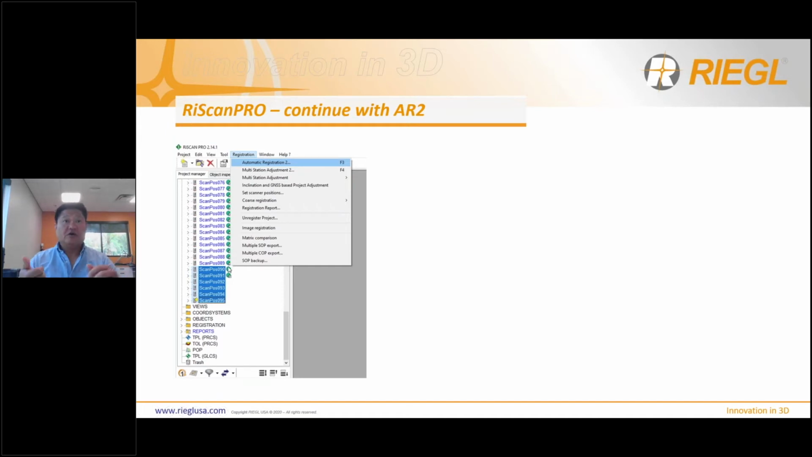That means it's registered either to the near neighboring scan position or to some kind of coordinate system, which in this case is just GPS. But 92 to 95 is not registered. Don't worry, you can continue to register without starting over.